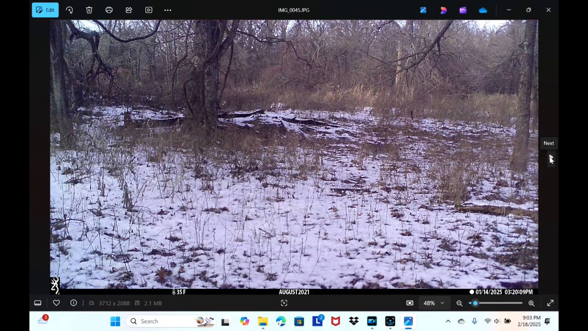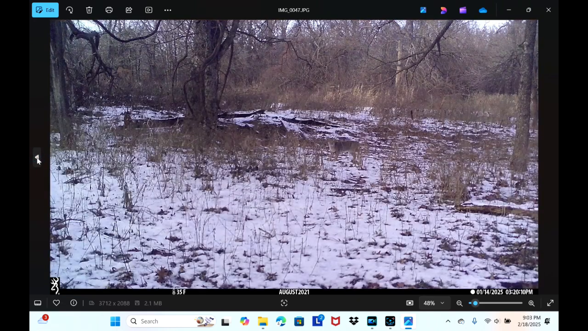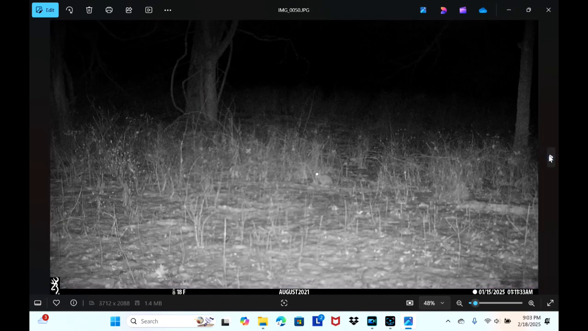So let's go through these real quick. First camera, first picture, what do we got? Bobcat. Look at, oop, didn't mean to move that quick. Little bobcat there. You can always tell the temperature down here. It's 35 degrees. This was on January the 14th of 2025 at 3:20 in the afternoon. So he was out hunting in the middle of the day.